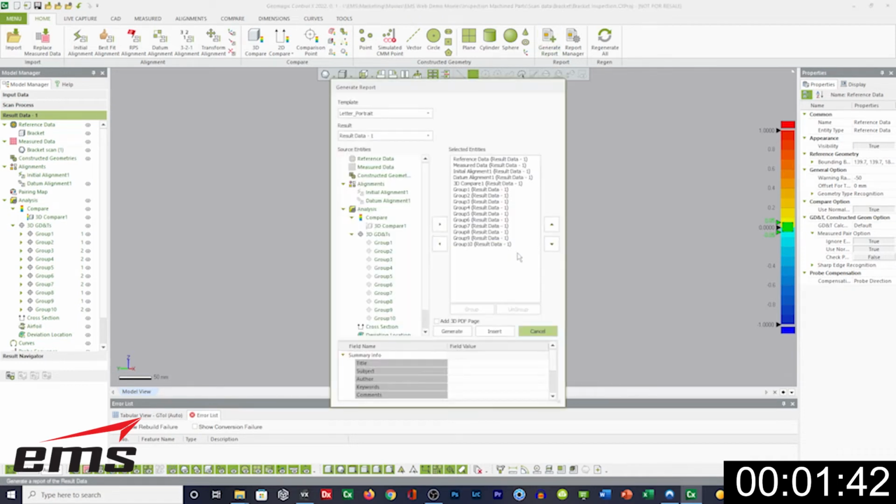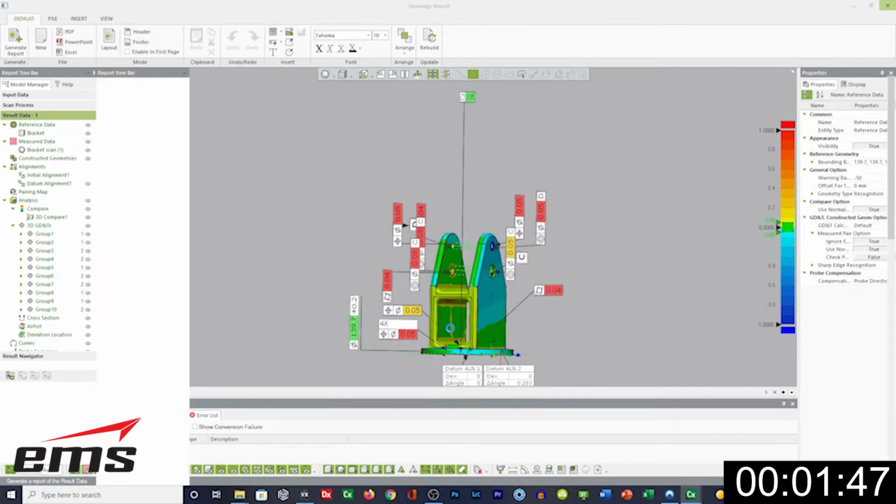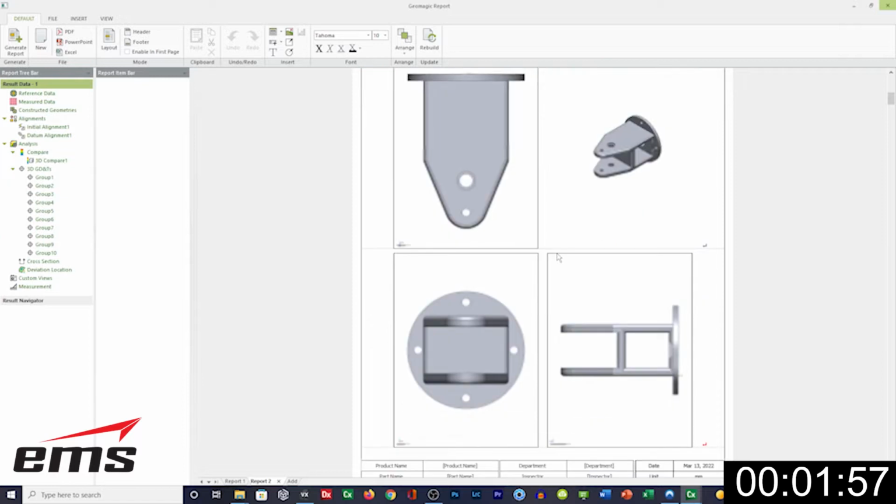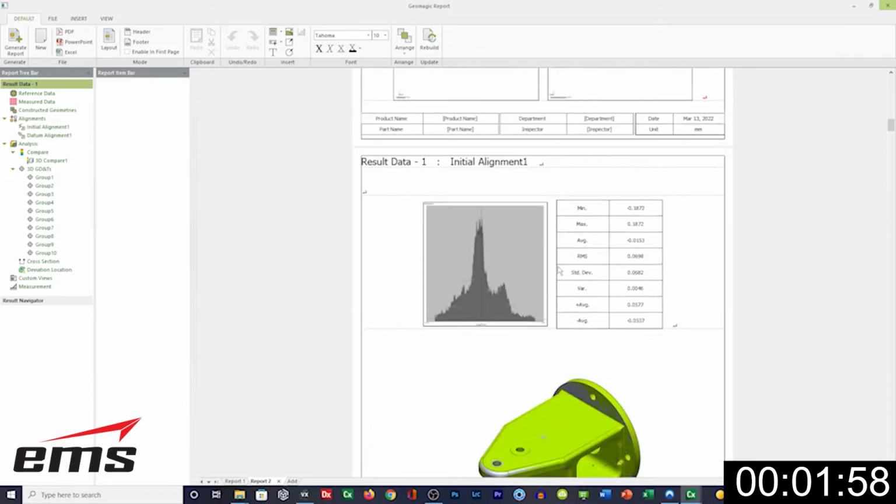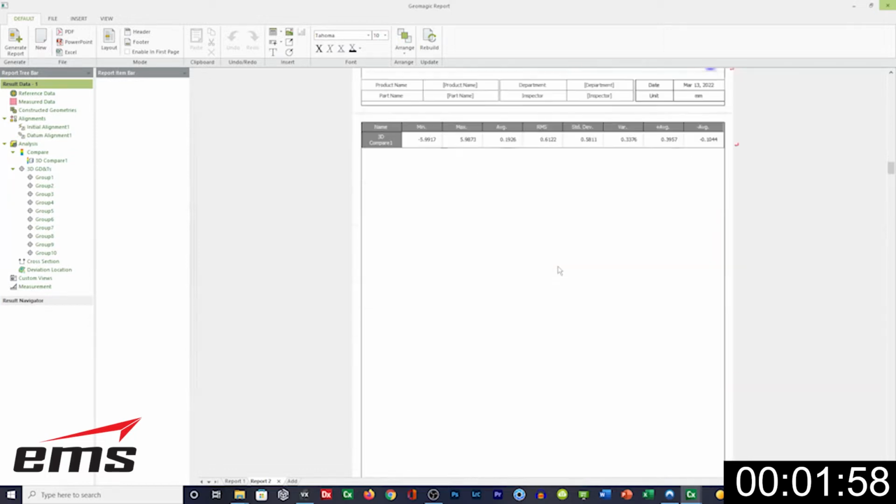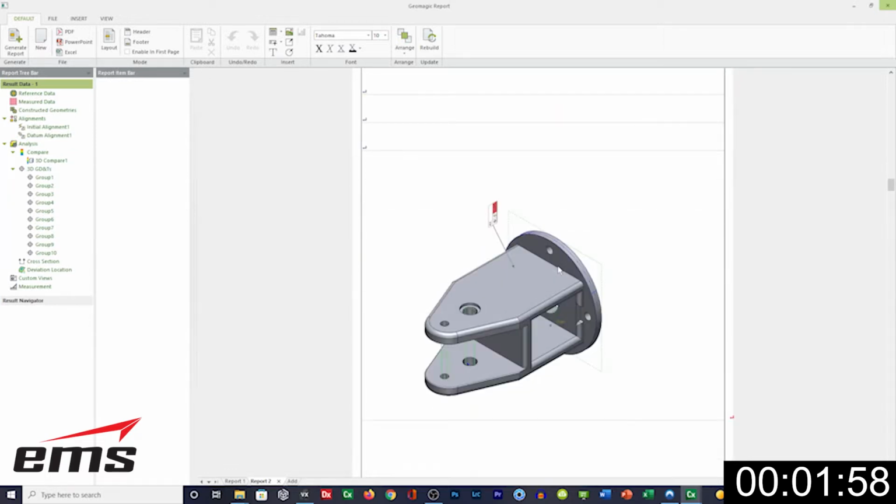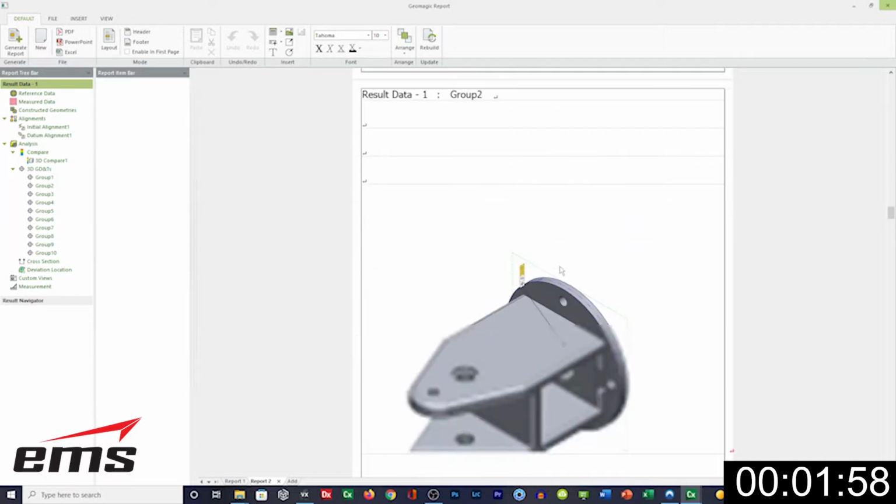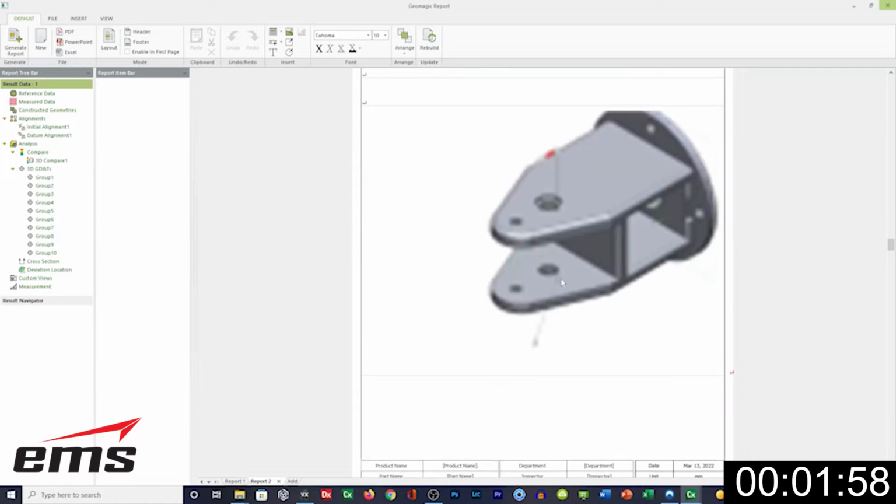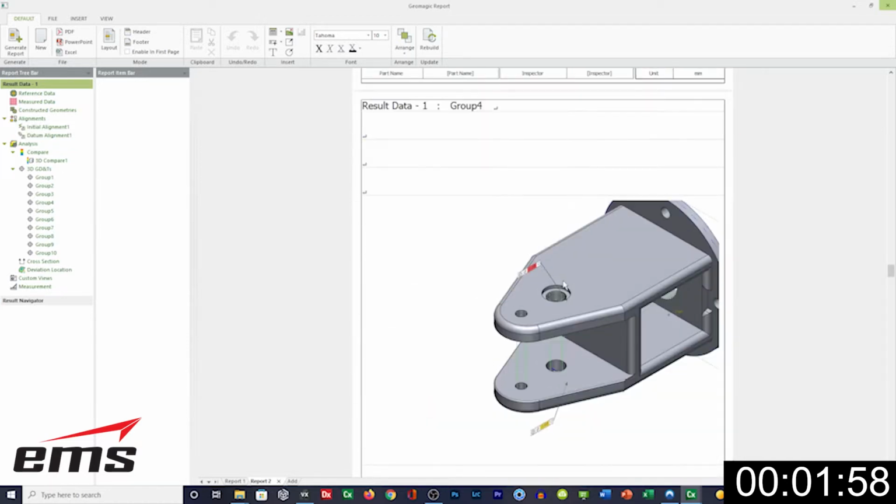We hit generate report. We are going to take that template. So you can build all kinds of report templates in the software, and it's going to go ahead and spit out that report. Okay. So again, there's our CAD file, there's our scan data, there's our initial alignment, datum alignment, a 3D color map, and then all of our different measurements, okay?